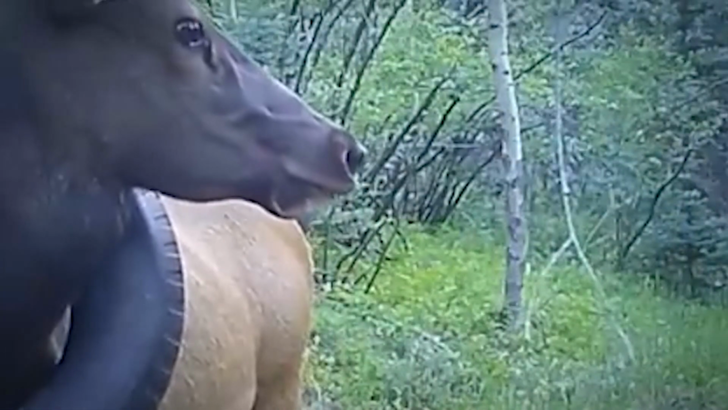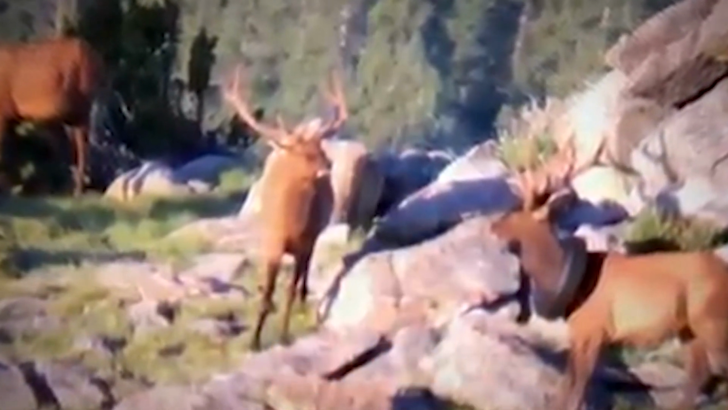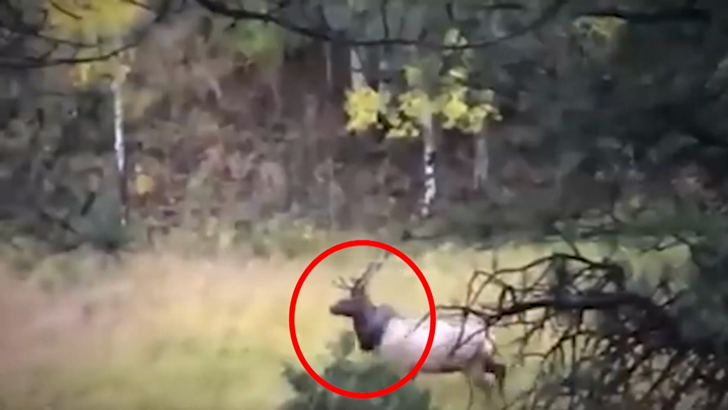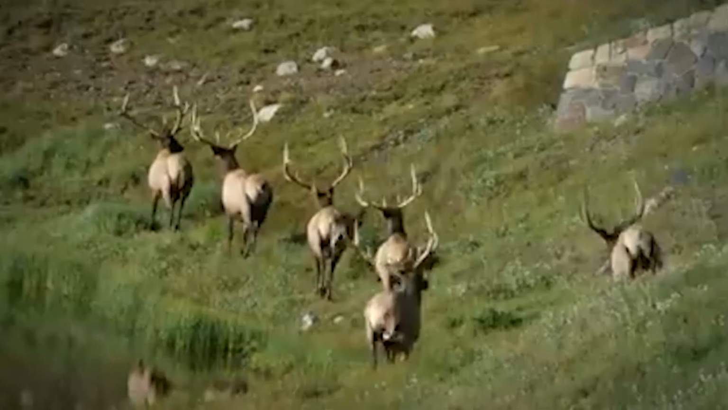The elk's unique sense of style was first documented on a trail camera all the way back in 2019. Environmentalists quickly began searching for the animal but had trouble tracking him down. So much trouble, in fact, that it took them 2 whole years to determine the creature's precise location. When they eventually managed to do this, they had to shoot the elk with a tranquilizer dart to subdue him for long enough to remove the tire from his neck.